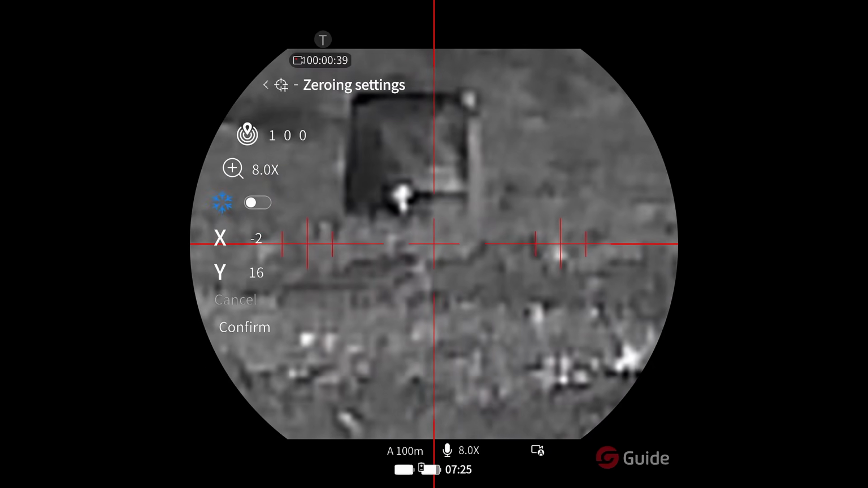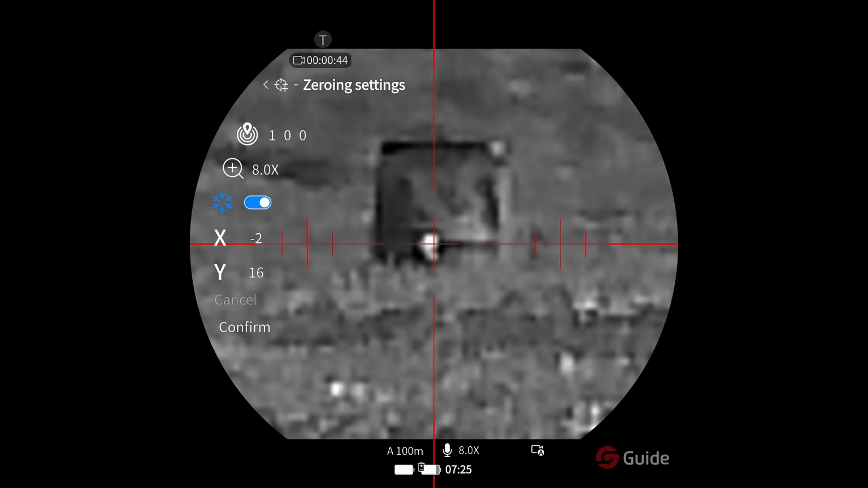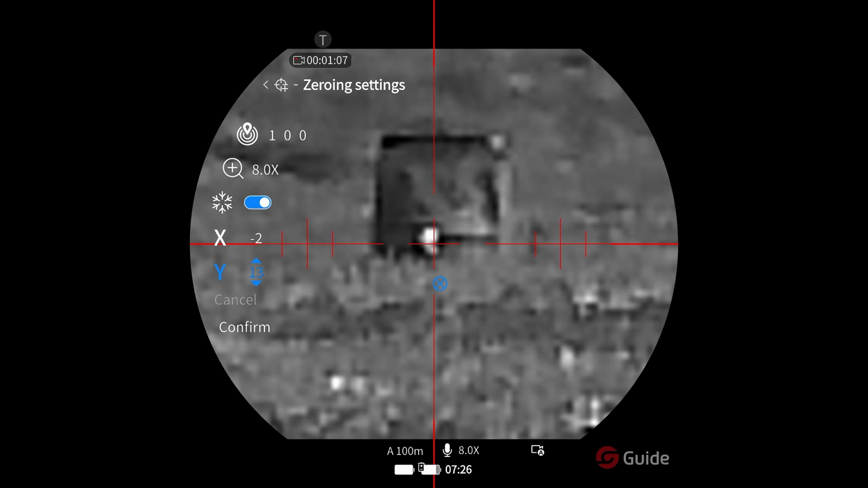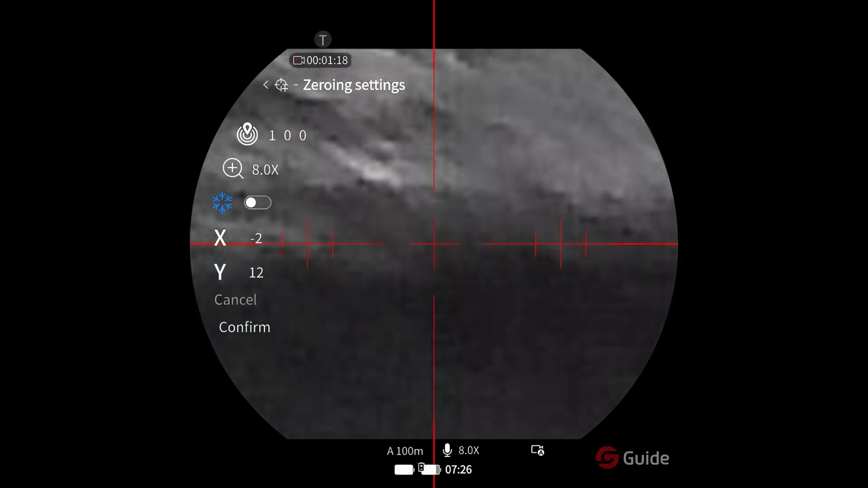So I'll freeze that, and then actually I'll just adjust the y-axis for now. Bring it down a little bit. Okay, that will do. Unfreeze, have another shot.